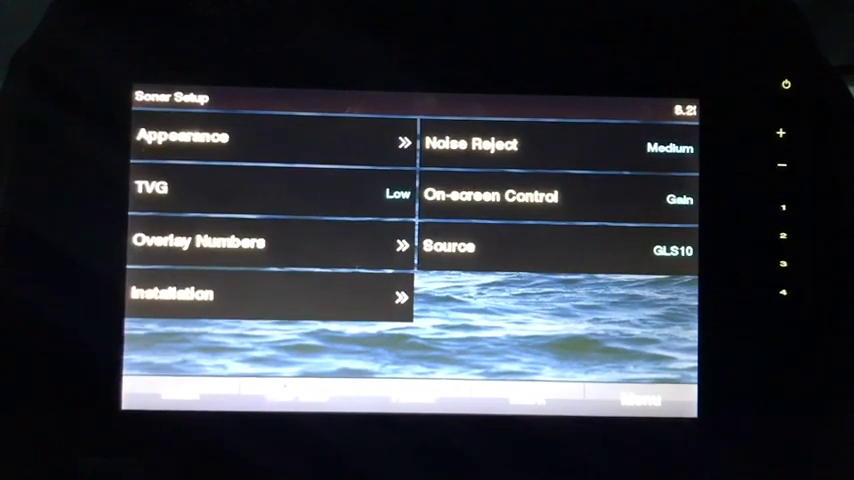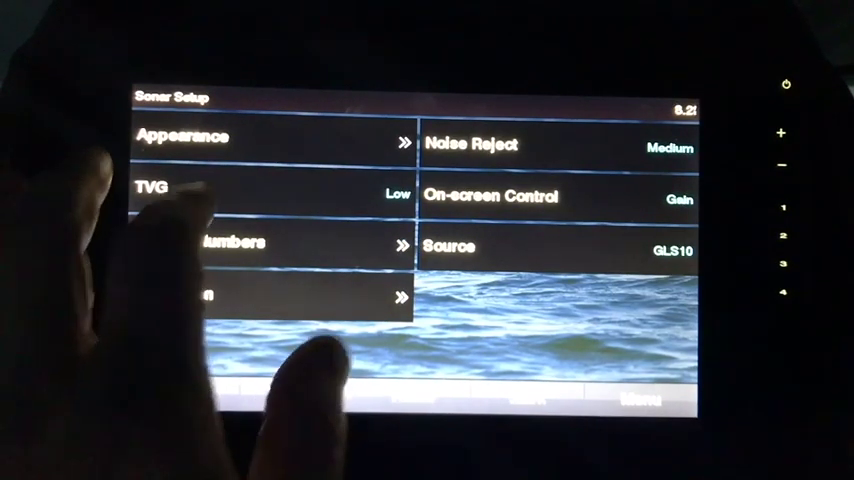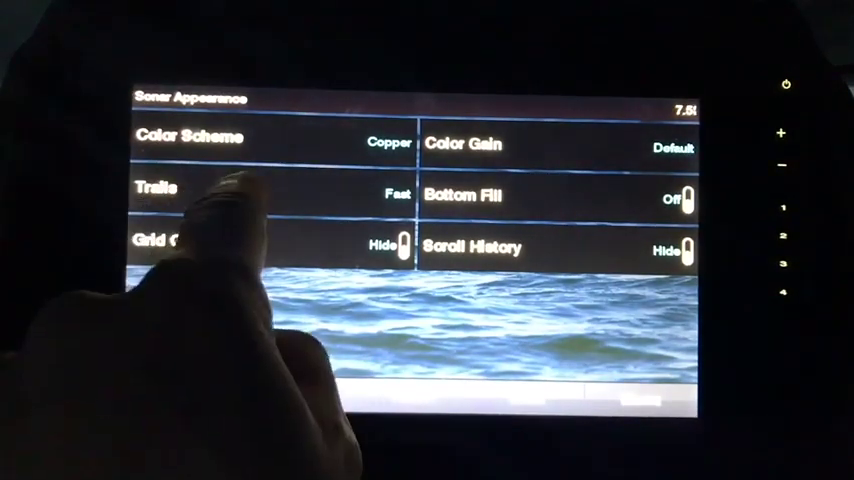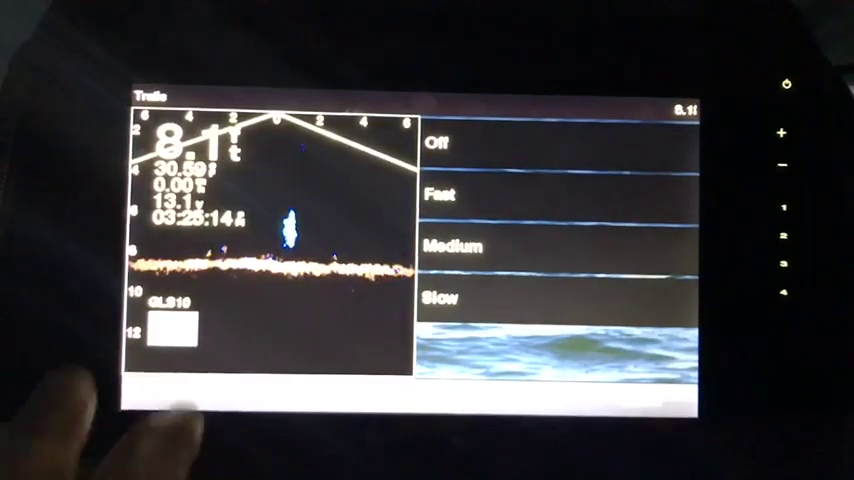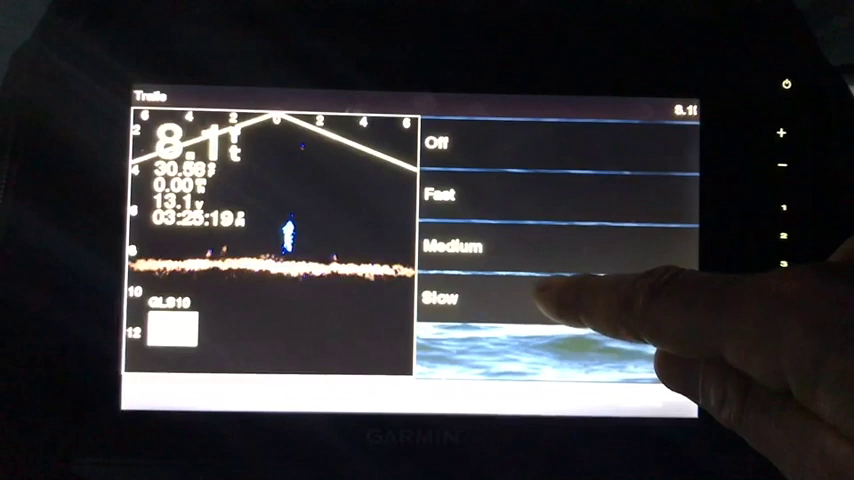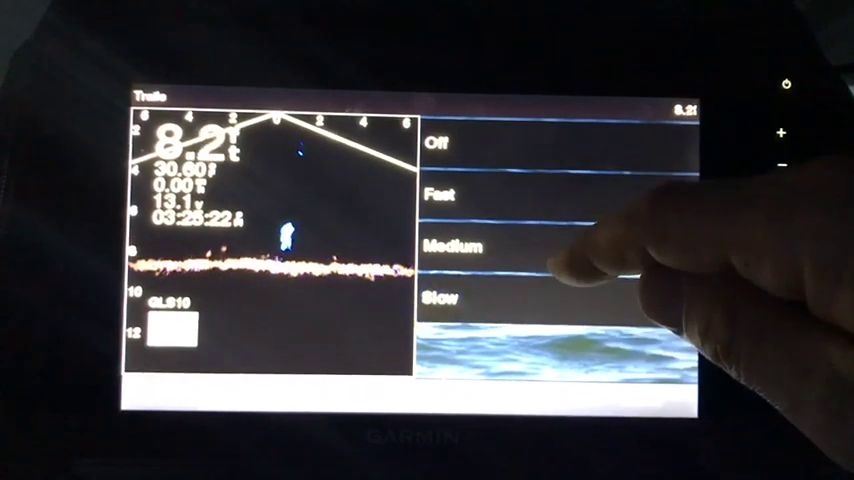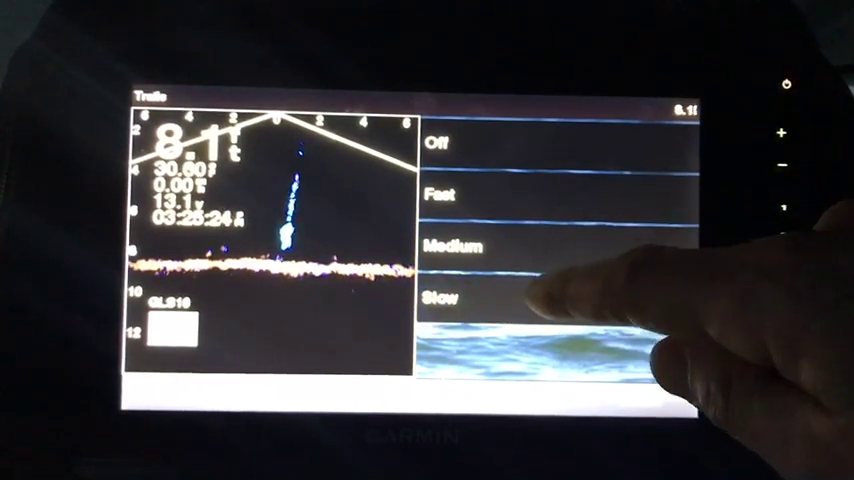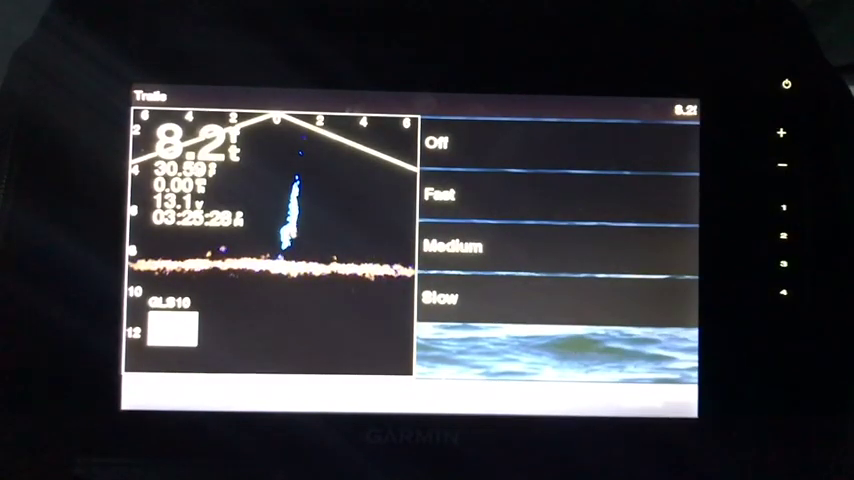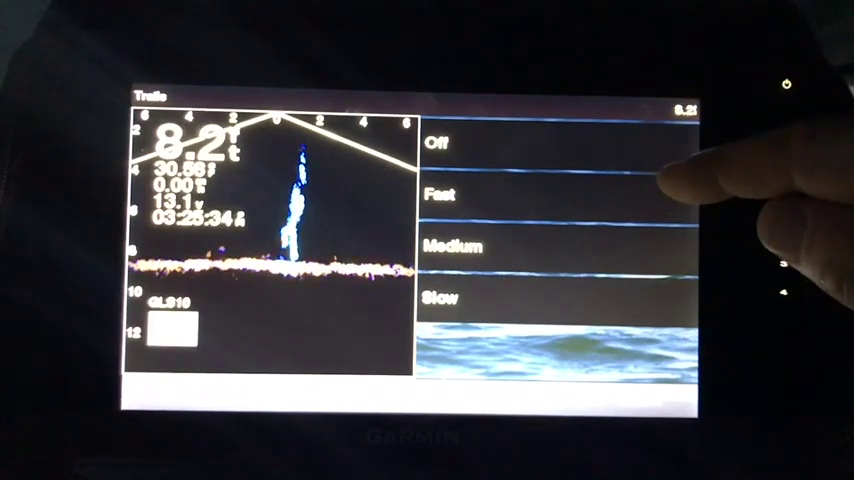sonar setup. Let's see, this is a new one for me, so I believe it's in appearance. Here's trails. Now we put the trails on fast because we don't want them lingering on the screen all that long. So if you go slow, these trails you'll see over there will linger for a longer period of time, and that's just going to clutter up our screen. We don't want that.